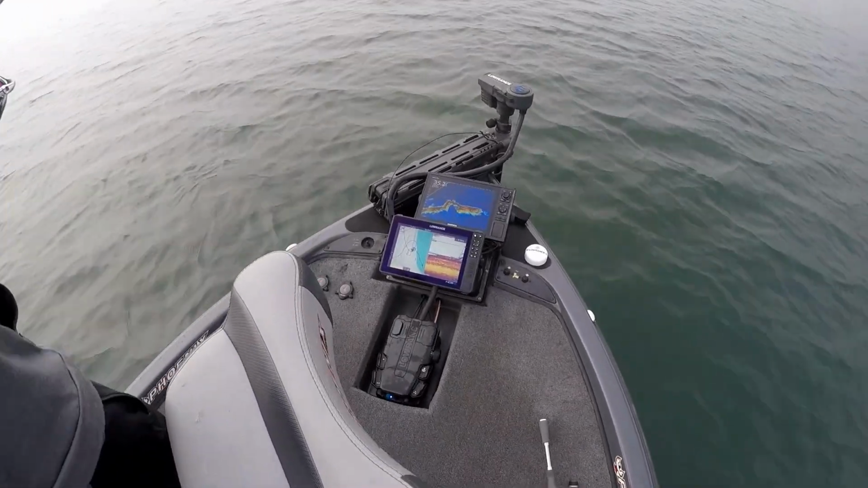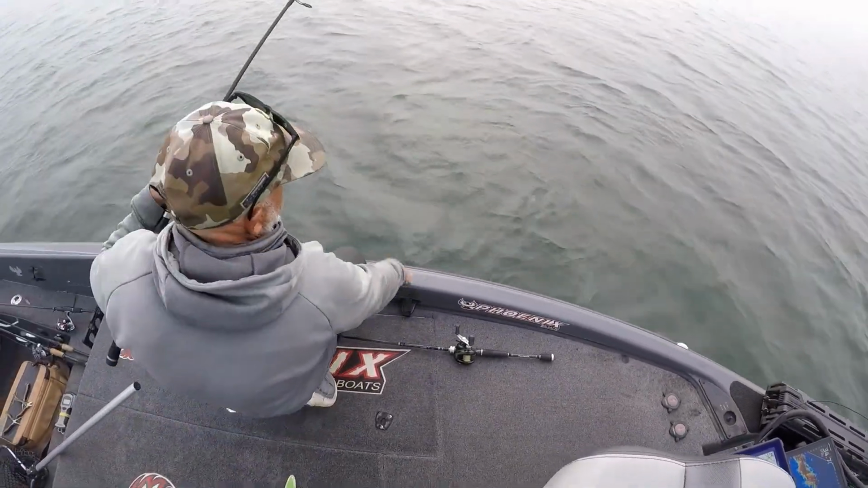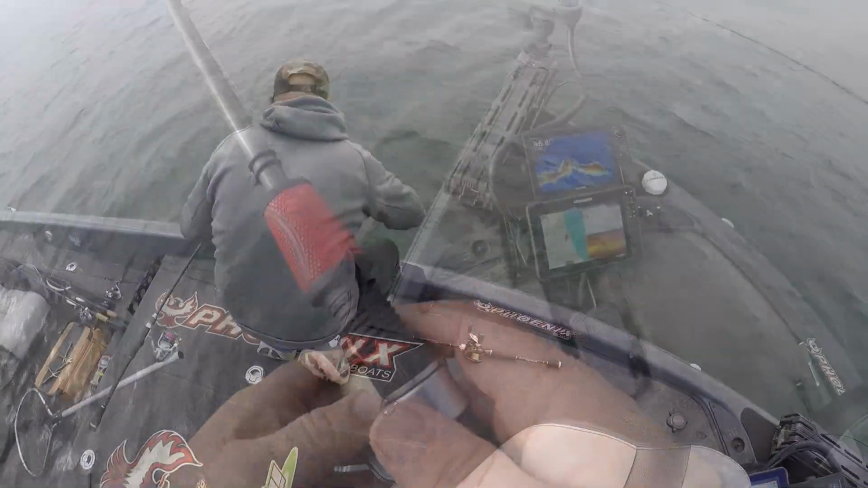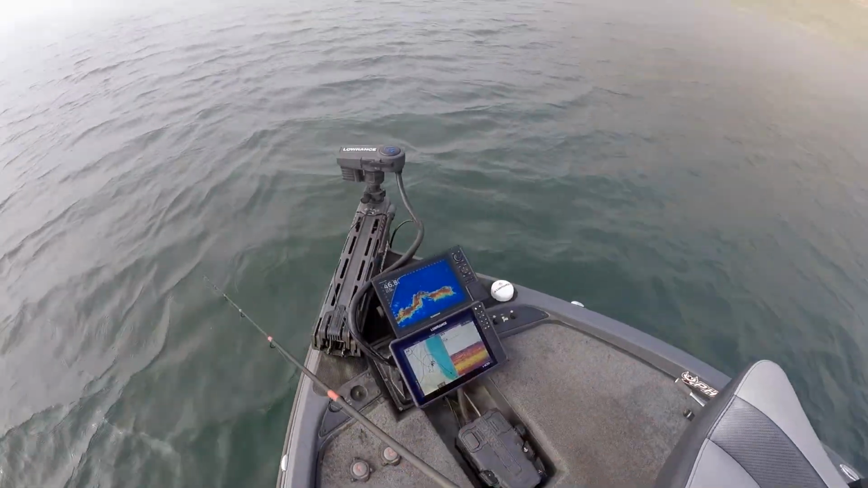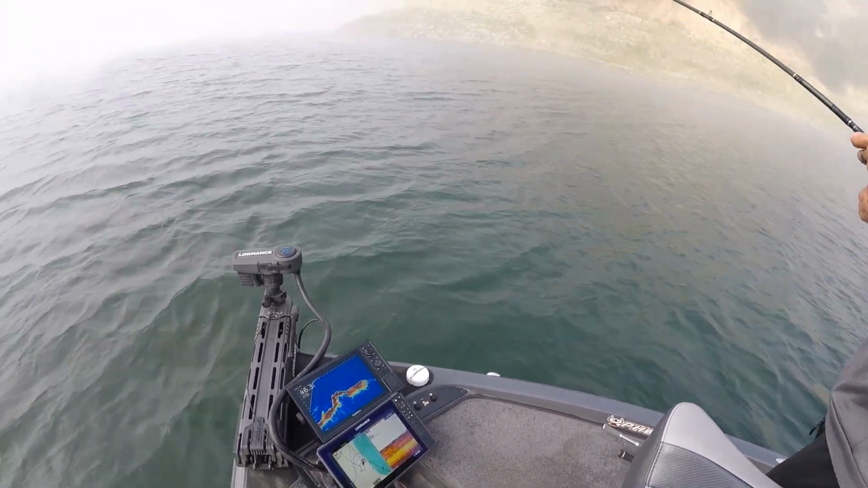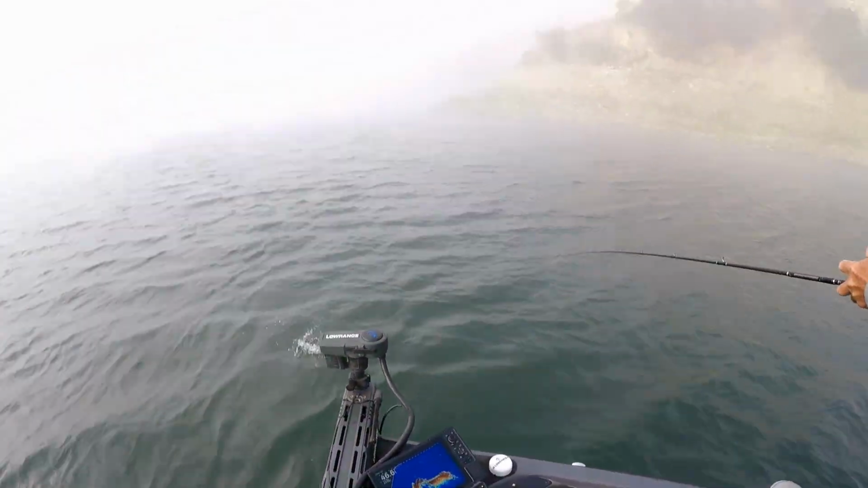Okay, we watch the fish come up, see the bait, poke the bait, and then eat the bait. And it's amazing to me too that you're able to hold this spot. People talk about technology and everything. To me, the best thing that's ever invented in the last 20 years is forward-facing sonar.